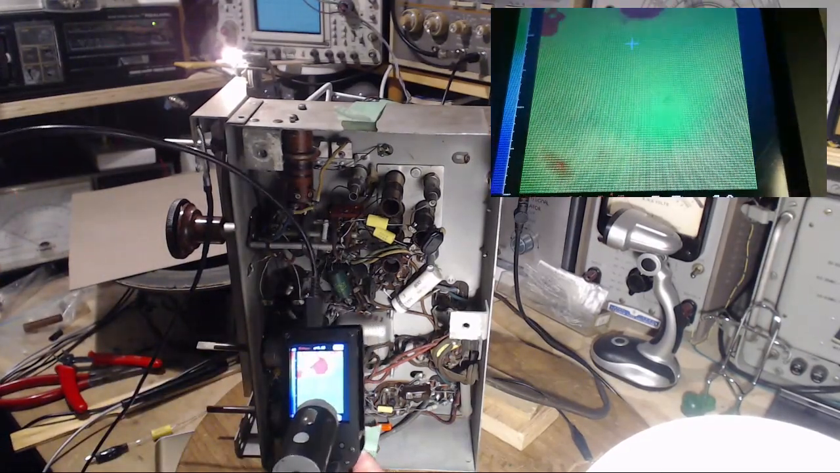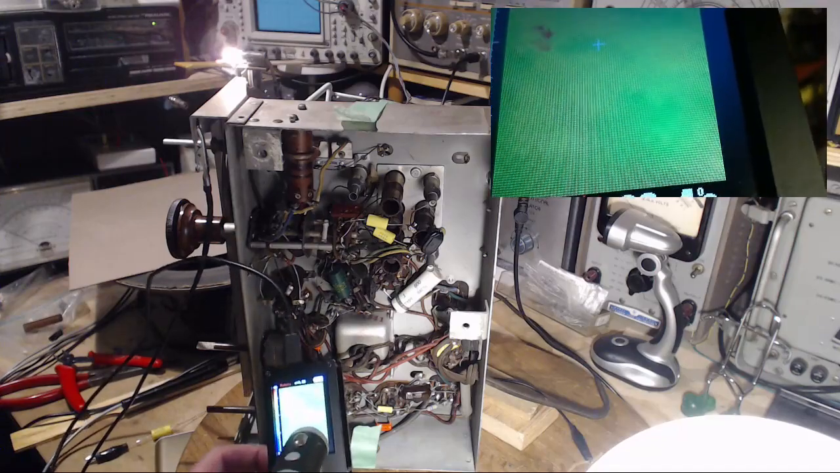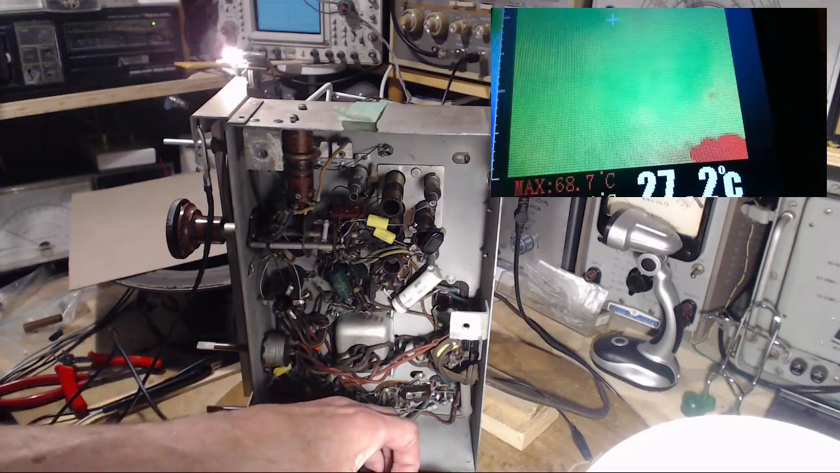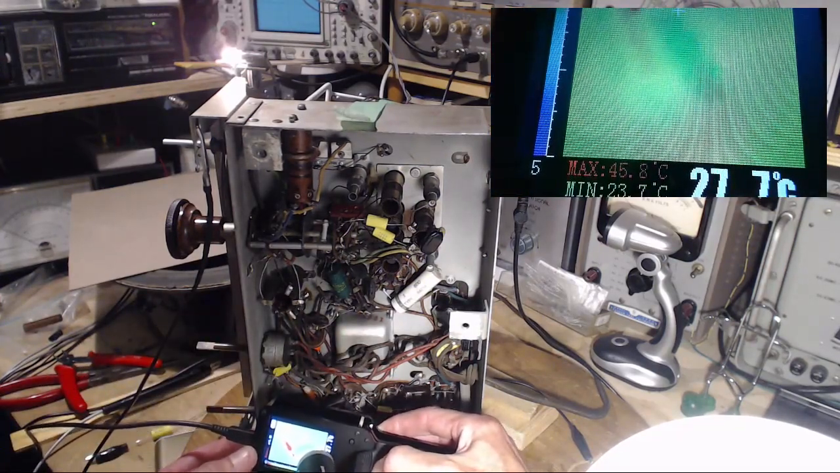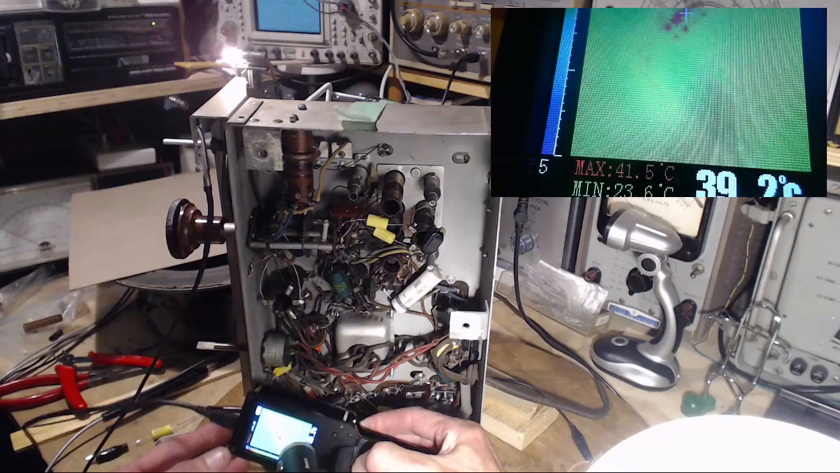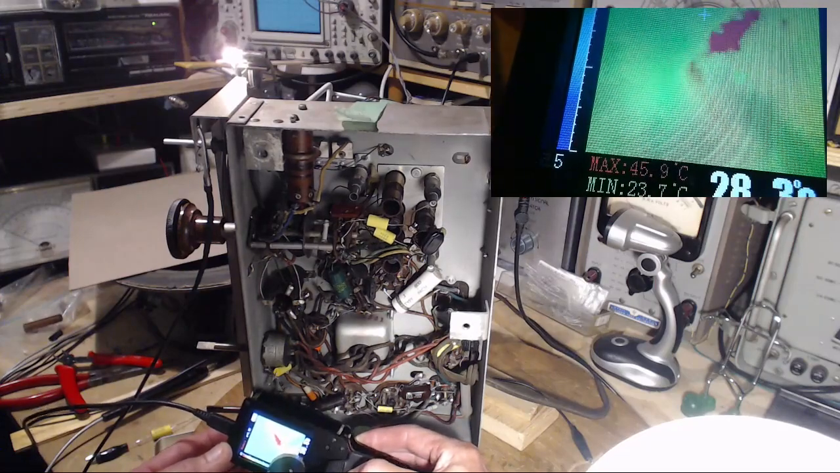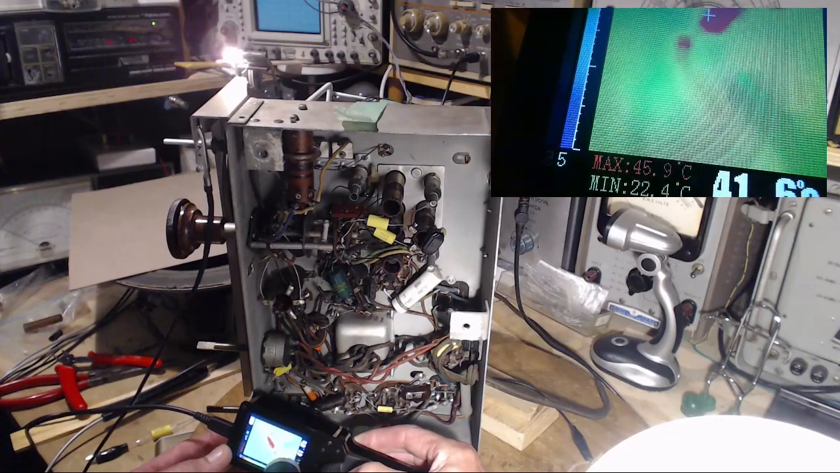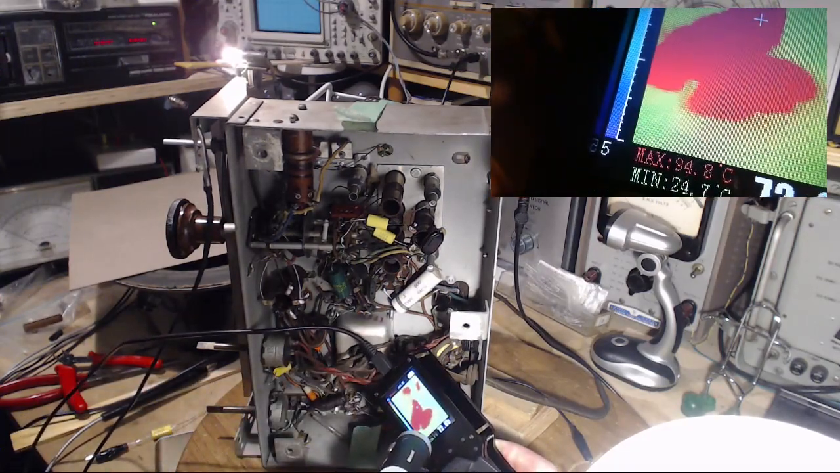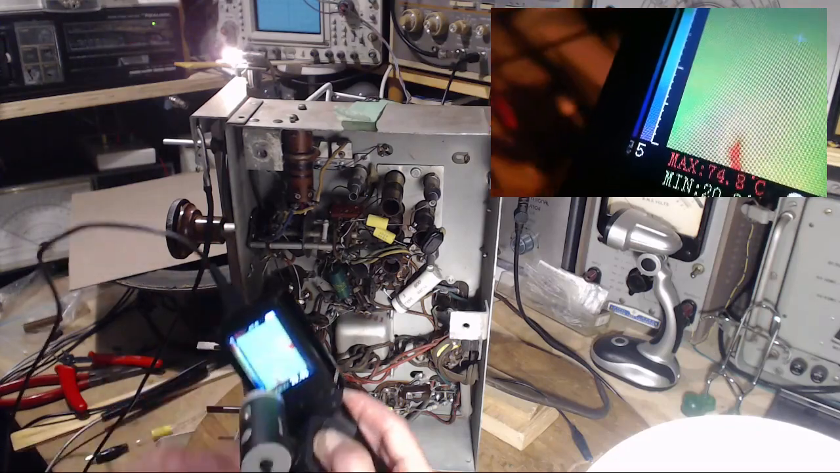What else we got to look at here? Something down here. A bunch of things down here. Oh, this is really interesting. Okay, I'm going to turn the camera on its side. So there's a long resistor. You can kind of see it right down in here. Well, obviously that's a high wattage resistor, and it's warm. And again, what's its temperature? 40. So you know that's warm to the touch, but that's not hot. So that guy's okay. So this guy over here was roaring out at, didn't we see 90 or 100 over here somewhere? This guy's running around 80.